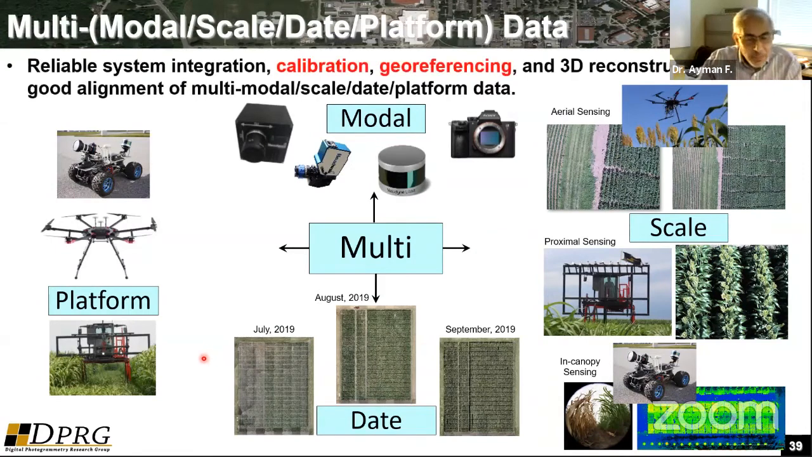The key part here is that the data you get from all these varieties should be well aligned. Basically, for each feature in the object space, you can get a very high dimensionality feature vector.